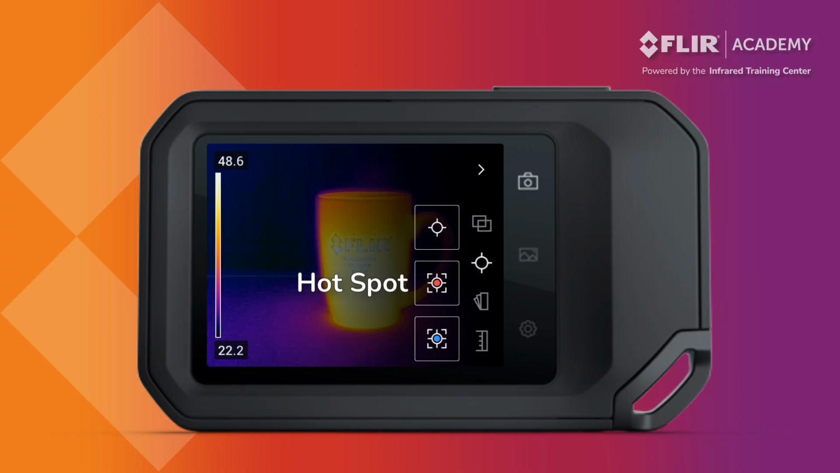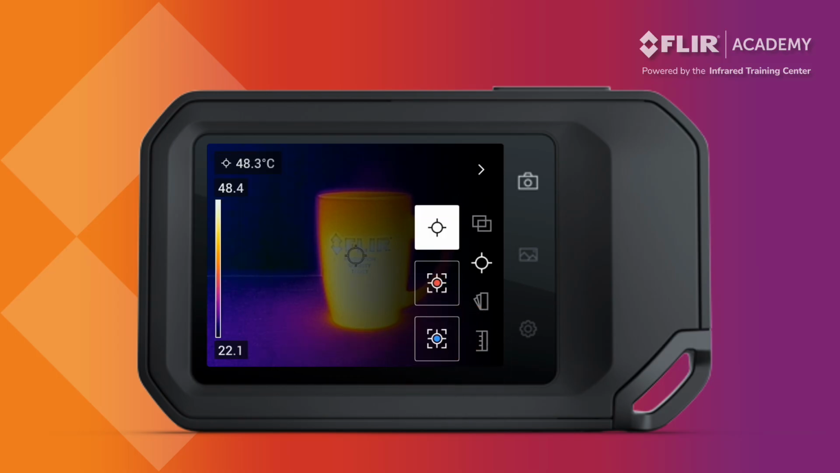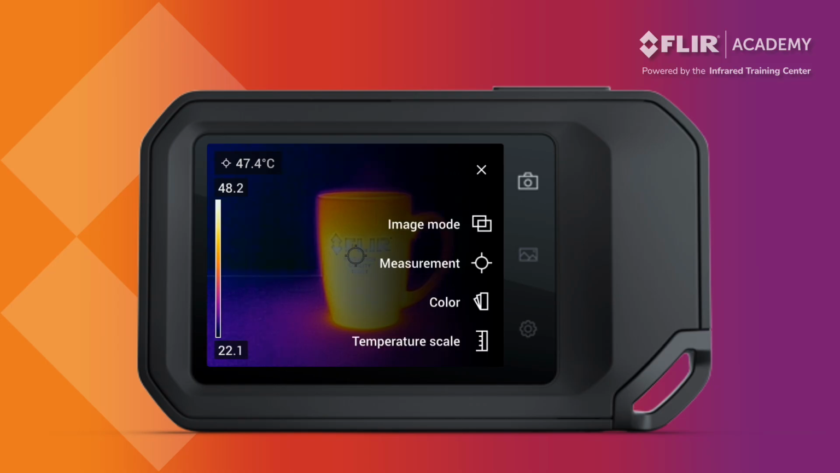The Hotspot turns on an area box and displays a maximum temperature inside the defined space. The Cold Spot does the same, but with the minimum temperature value instead. Tap the icons to turn each measurement tool on or off. Press the arrow to back out of the Measurements menu, and press the X to close the main menu.